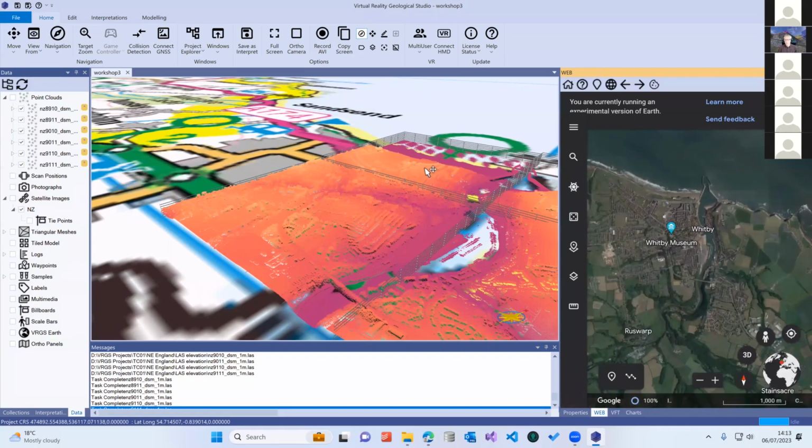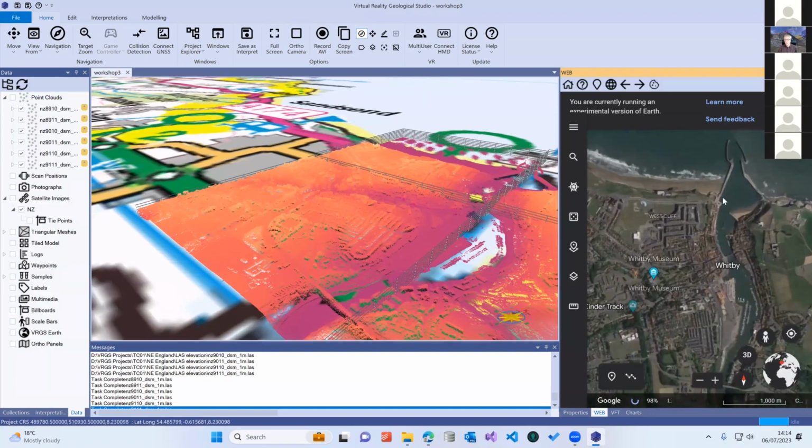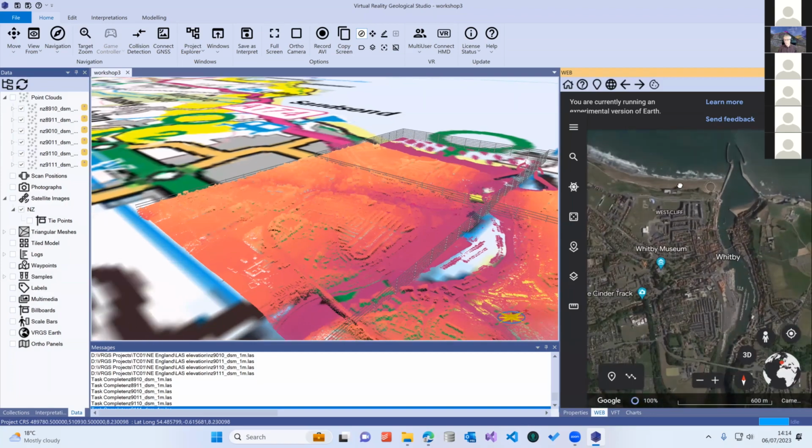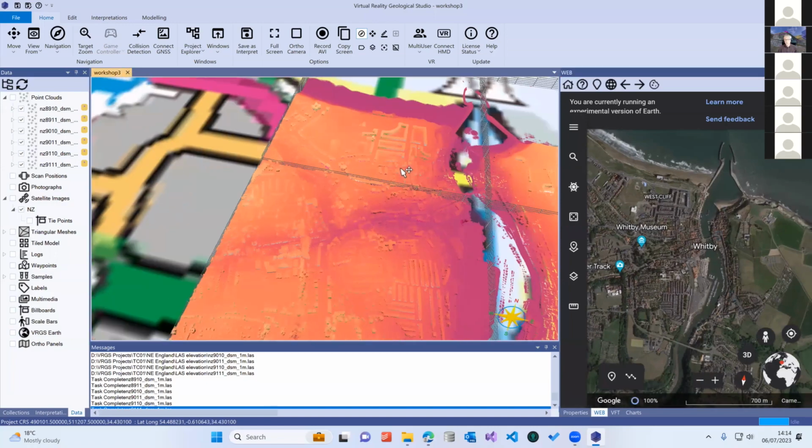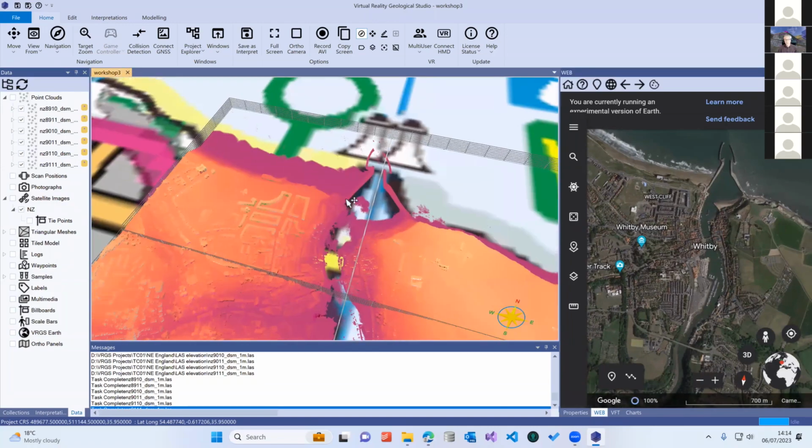So it's coming to the center of this tile here, which brings us to, you can see here, the harbor. So we've got this link between what we see in the model and we can bring it up in Google Earth. That's quite nice if you want to look at Google Earth imagery alongside the model that you're working on, but it's a good way of checking that your data is correctly georeferenced.